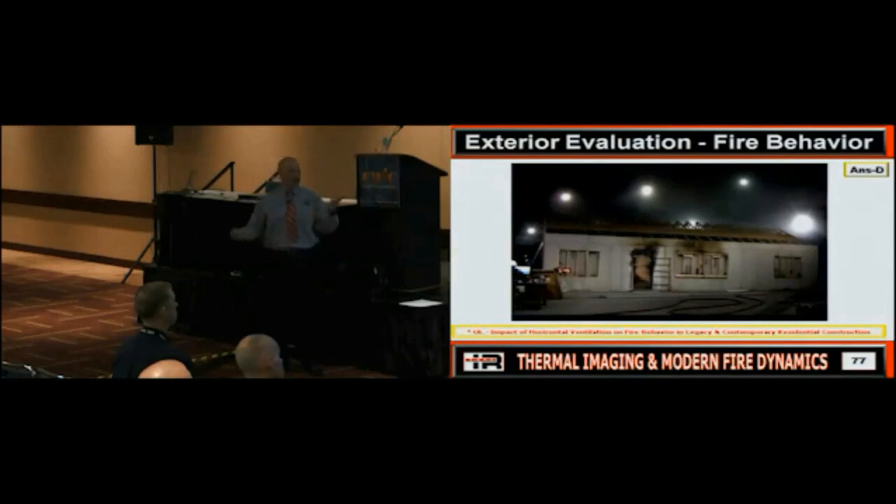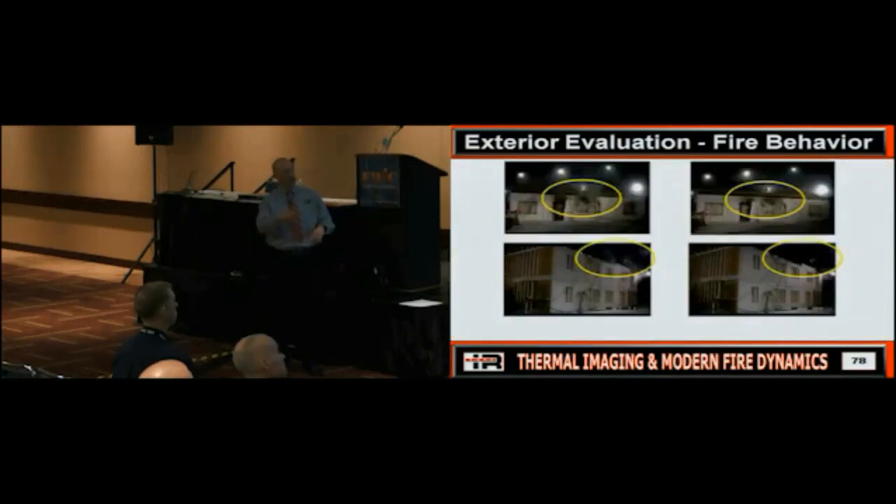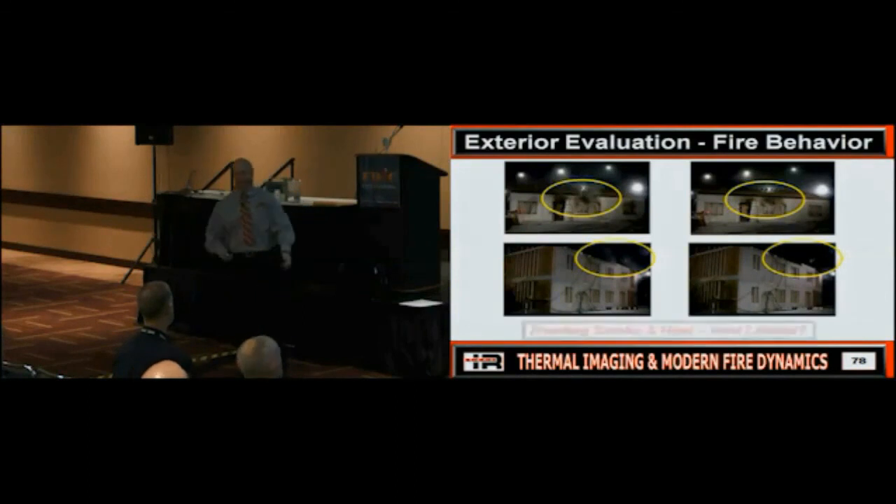So a lot of people say, yeah, okay, you know, we had smoke, we lost it, we had smoke, we lost it. That's all what? Those lab fires, right? That doesn't happen in the real world that way, okay? Yeah, right, okay? Here you go.